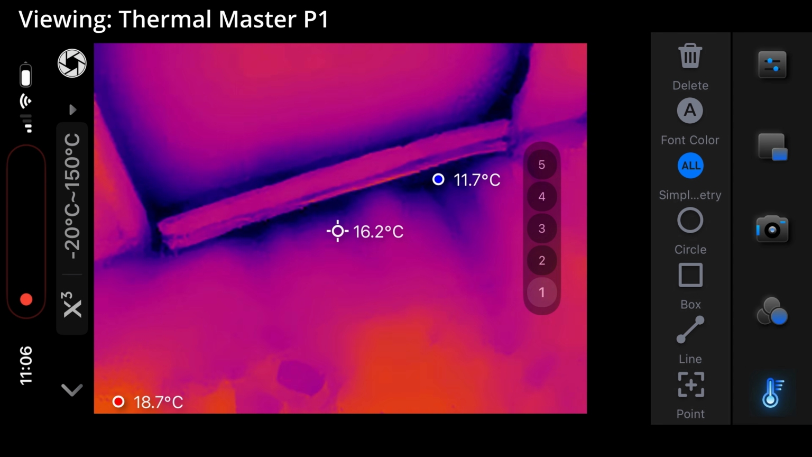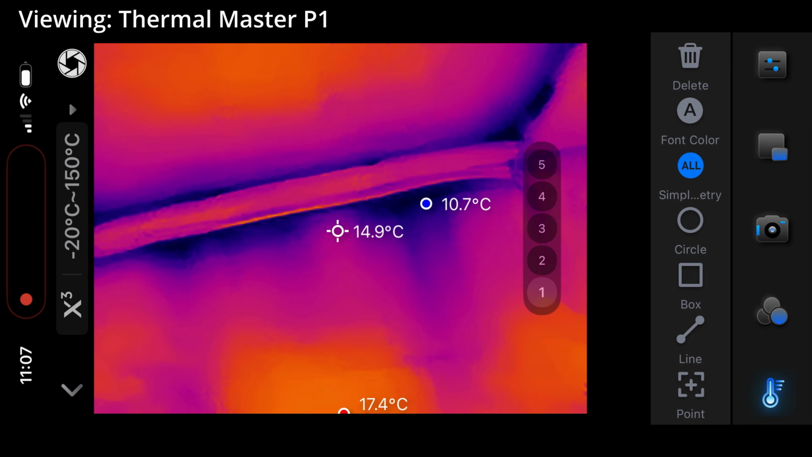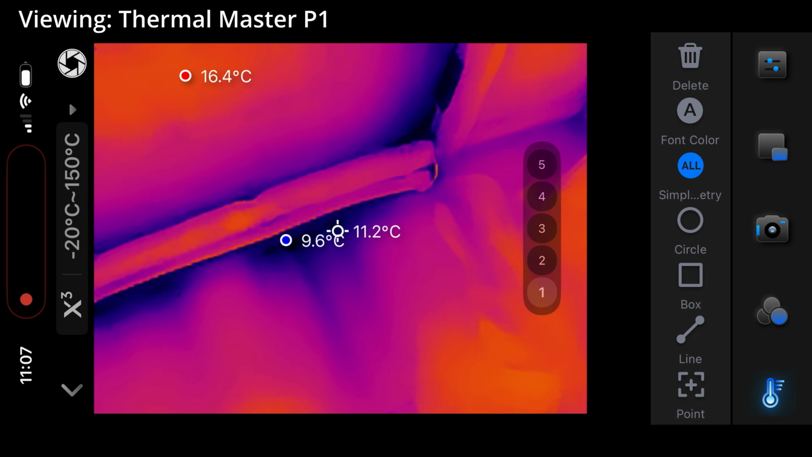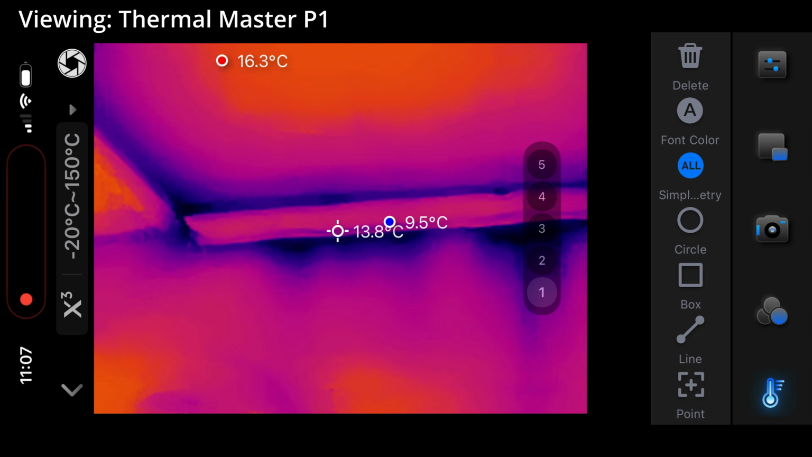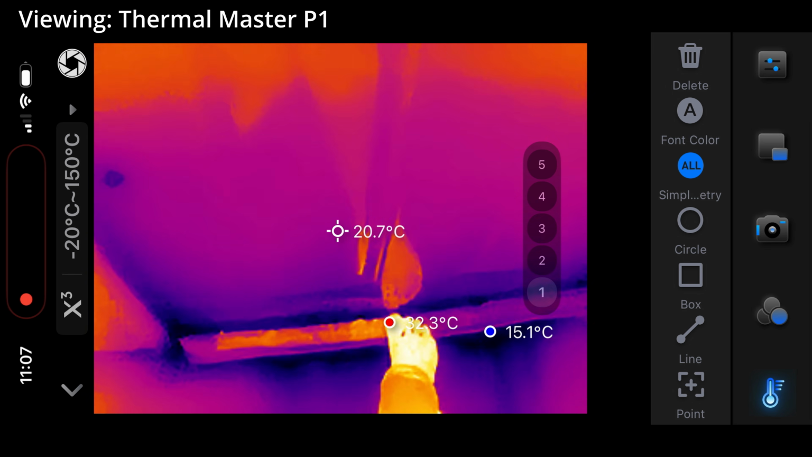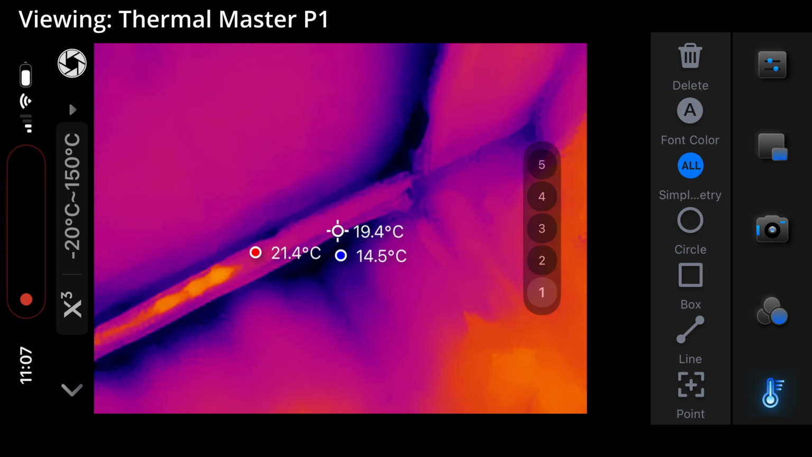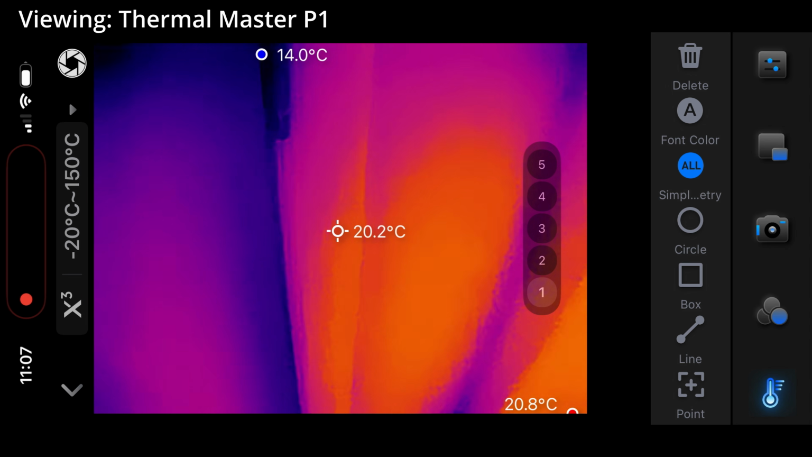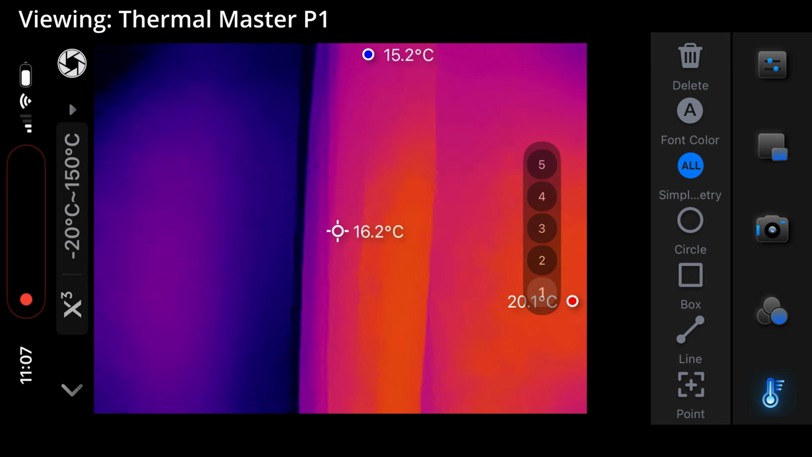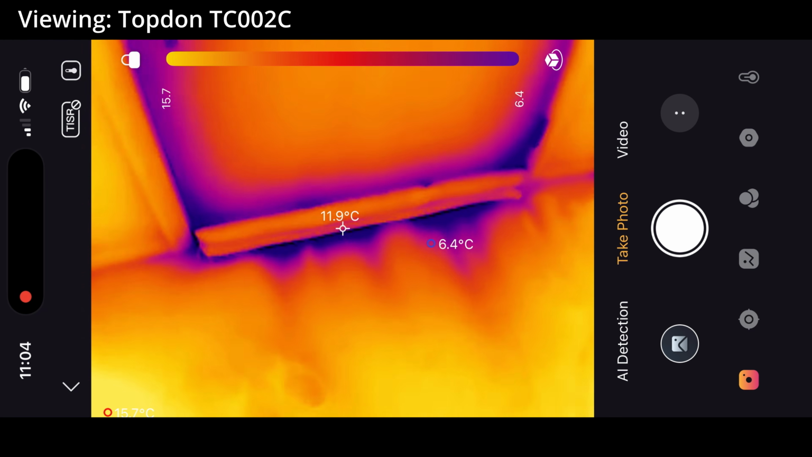When comparing the P1 to the Topdon in this test, I have to be honest, I think that in terms of usability, they performed identically. They both got me the exact same information on how leaky the door was, and while maybe the Topdon had a technically higher quality image, that didn't affect the interpretability of the information in this test, unlike in some others. And I didn't have to go out of my way to use the P1 in a more effective or careful manner to get the same information out of it. And that concludes my comparison between these two thermal cameras.